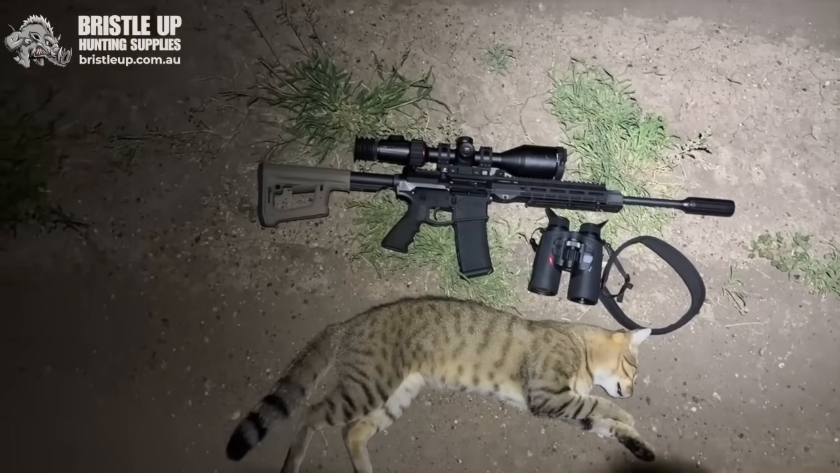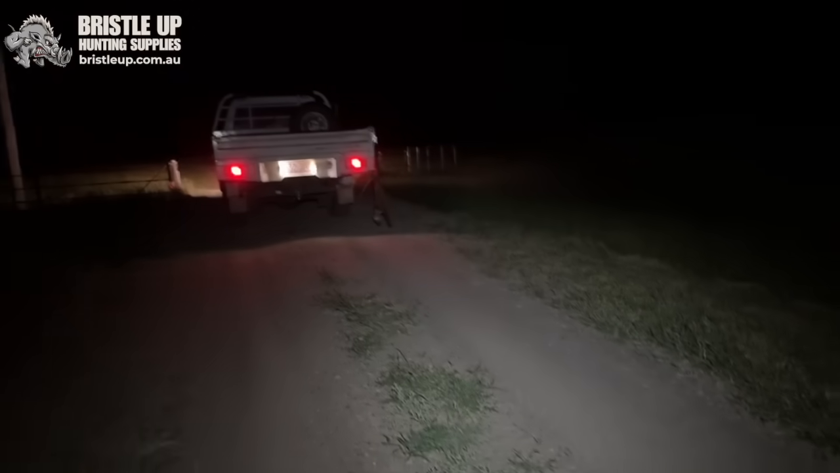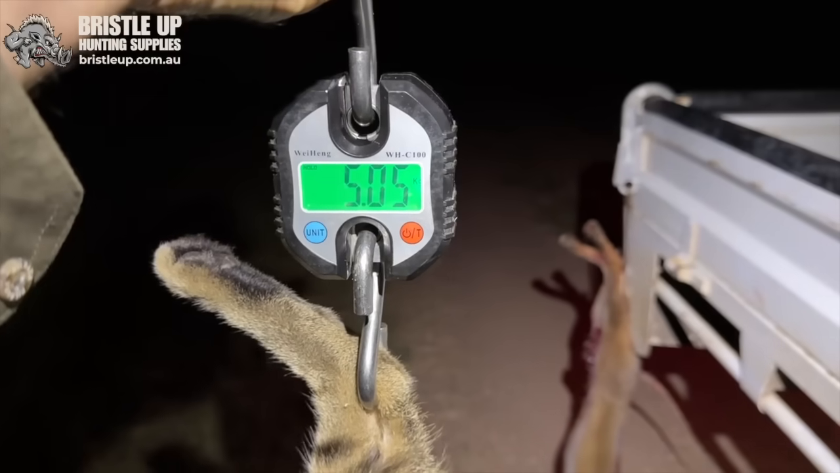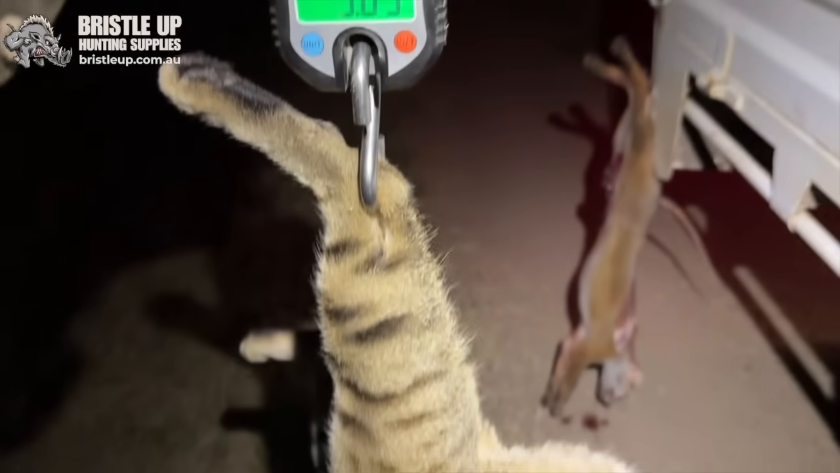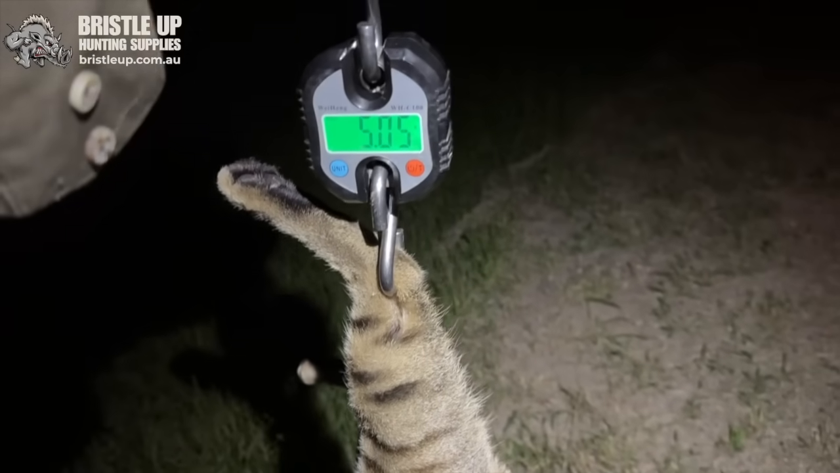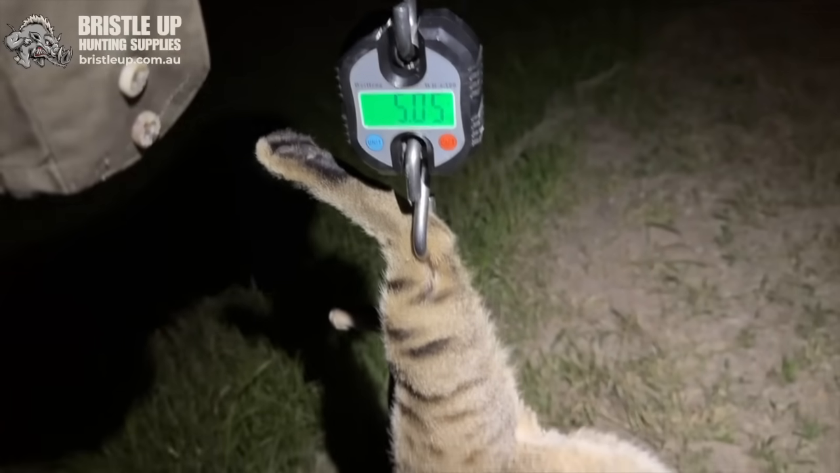There you go. One cat and one fox hanging up on the back of the ute. Very good night so far. Well, there you go, 5.05 kilos. Decent sized cat. Good to be getting a few more of these fellas again.